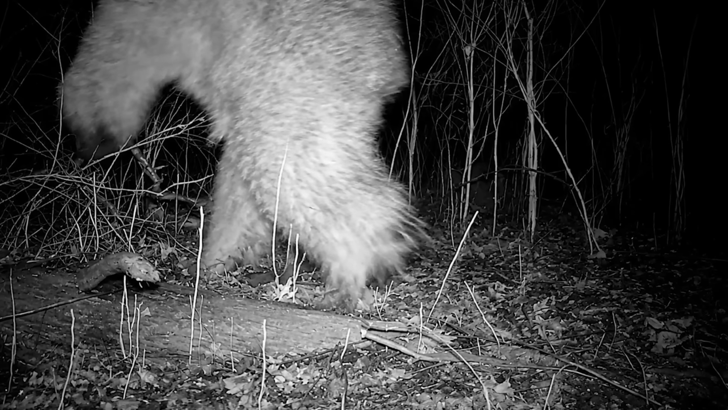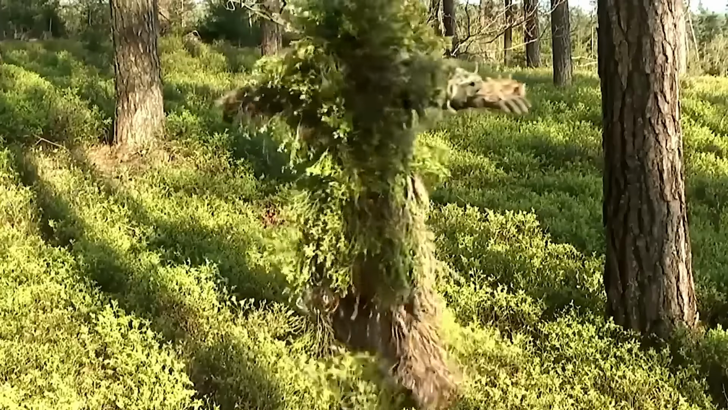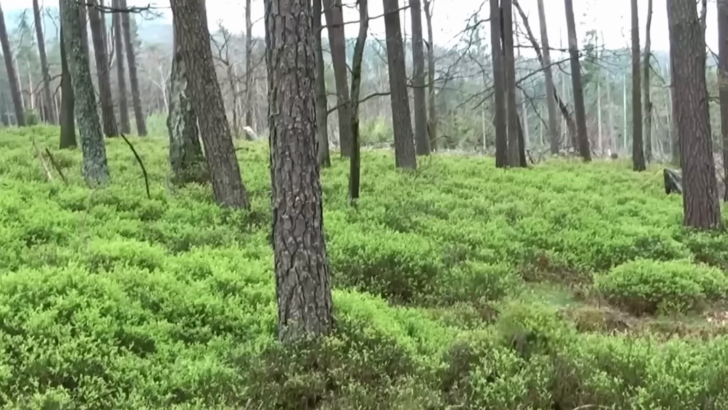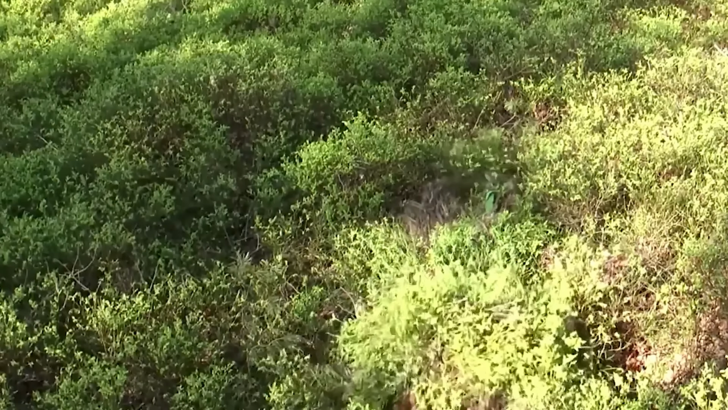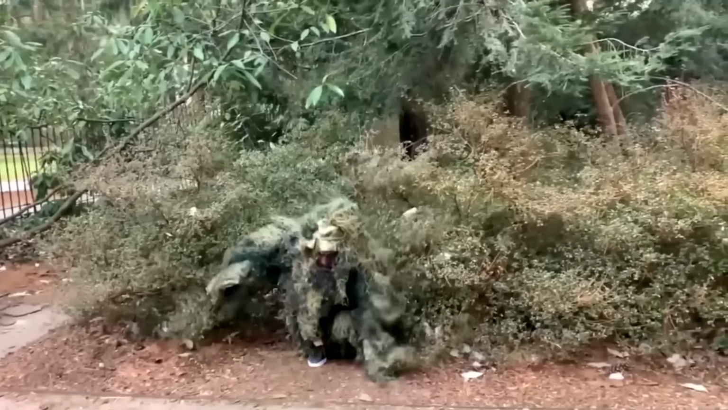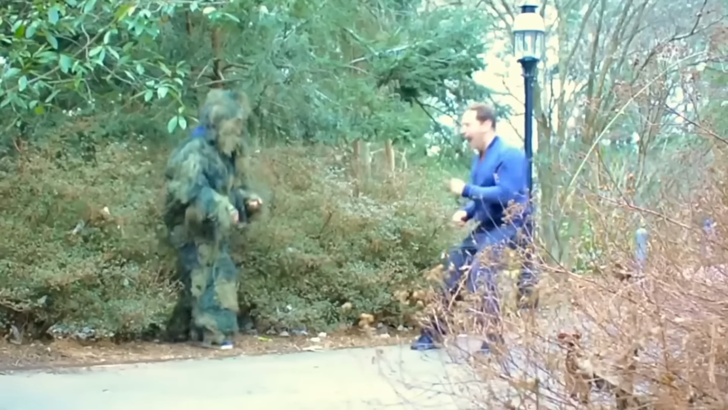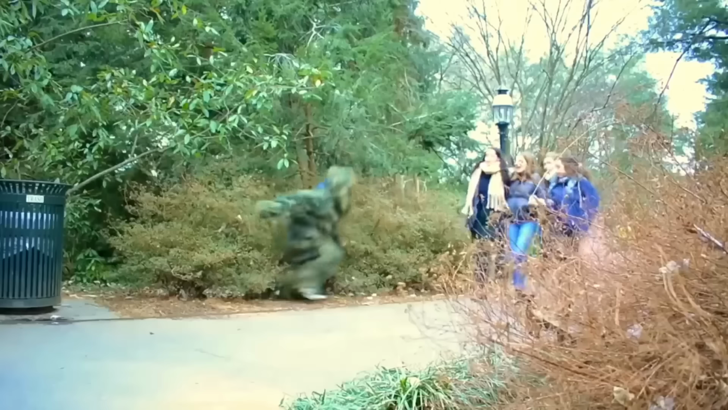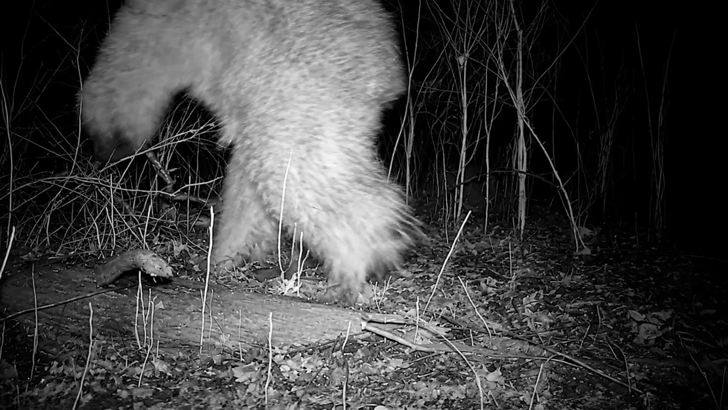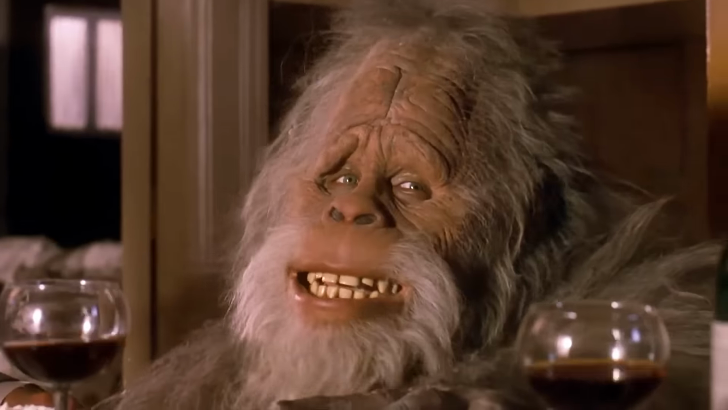This two-legged shaggy figure also looks like someone dressed up in a ghillie suit. These are full-coverage camouflage outfits designed to help wearers blend seamlessly into foliage. And while they can help hunters merge into the background, they also can be used in hilarious pranks like this. So, seeing as this supposed Sasquatch sighting is probably a prank, it looks like the ever-elusive Bigfoot has yet to be seen.